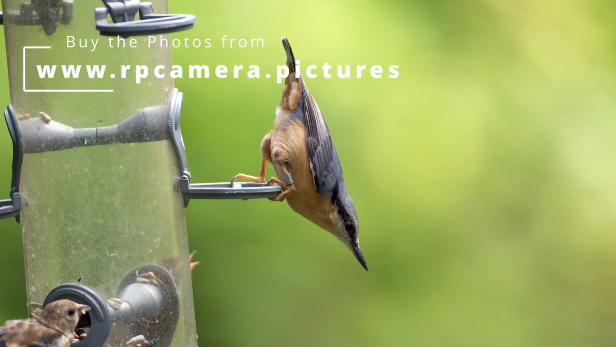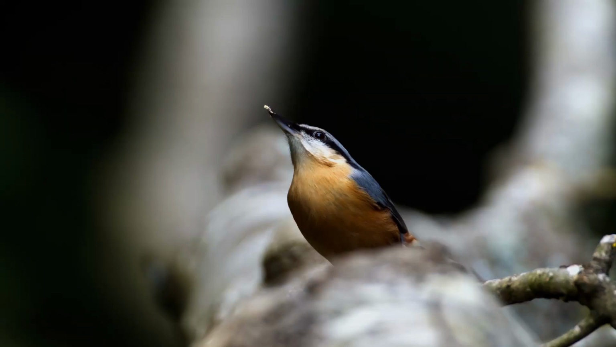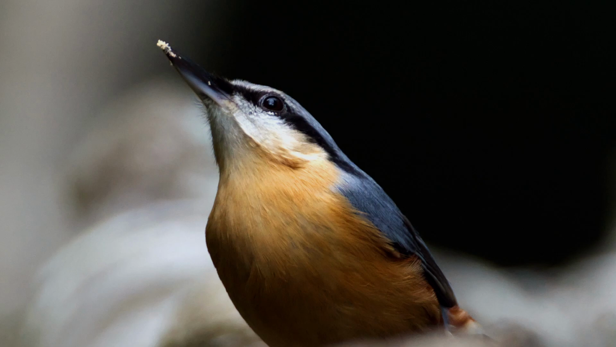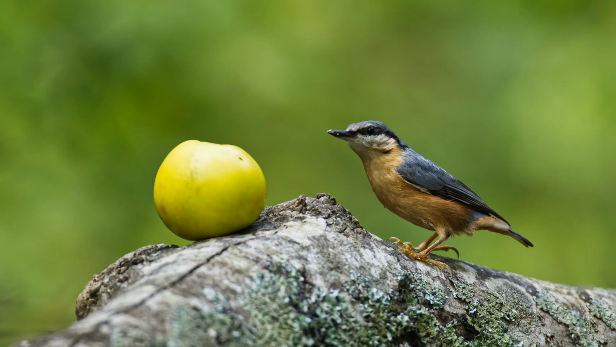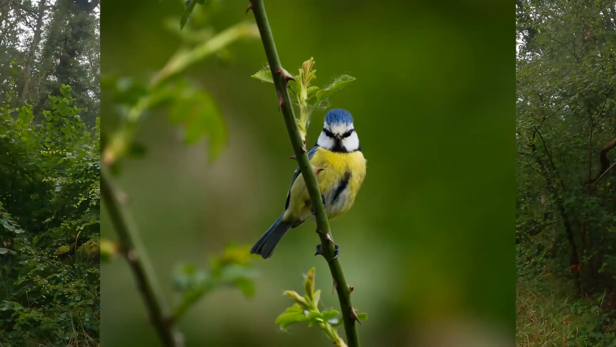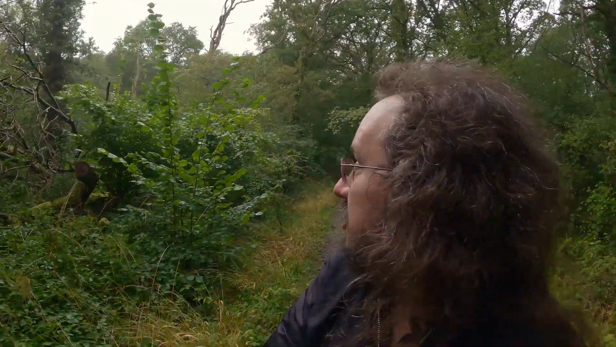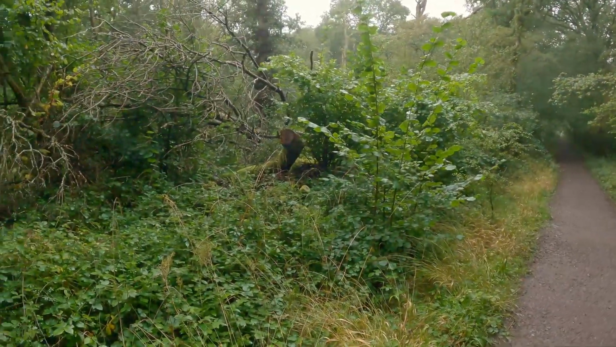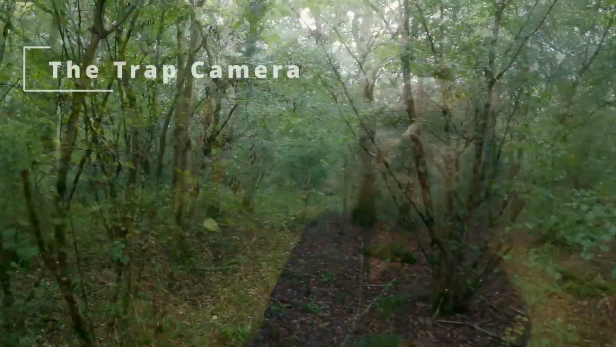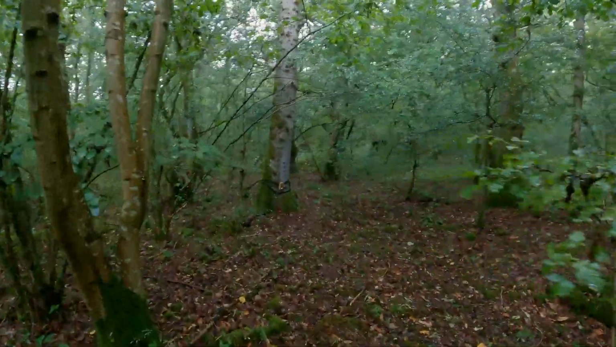I got some nuthatches. I'll show you some videos of some photos now. I got some nuthatches, which come down quite far, blue tits, long-tailed tits, and all that type of thing. And it was a lovely place. But then, as you can see from here, where I had them, if you were looking, you could see them. But they took them down.